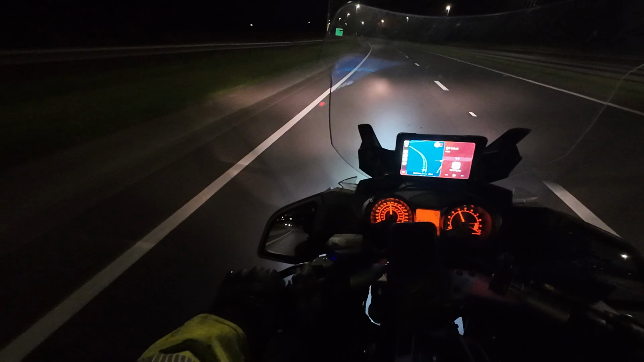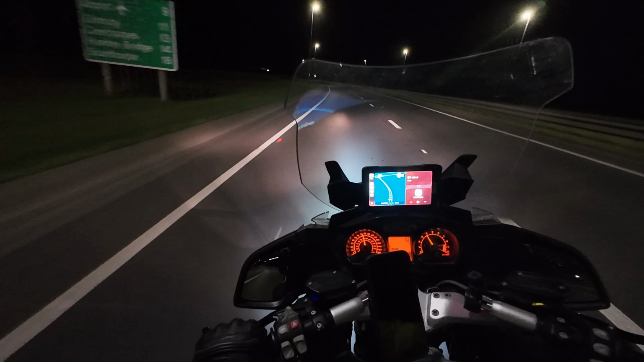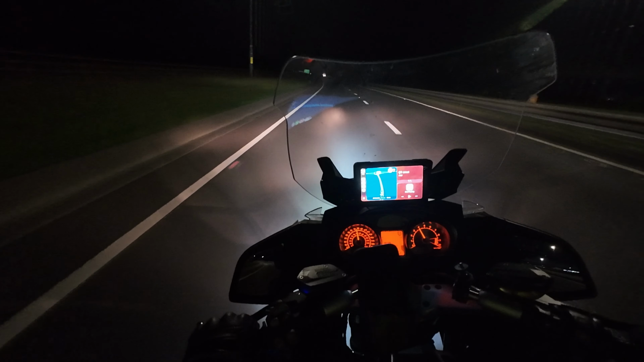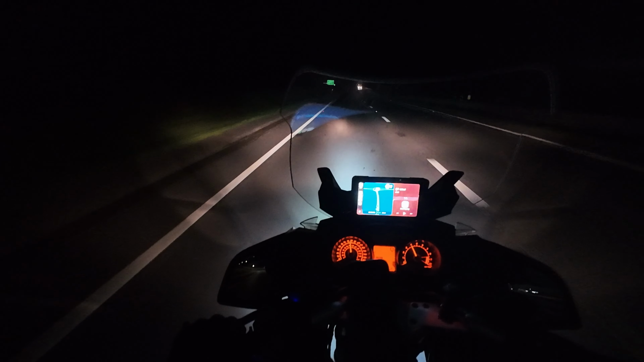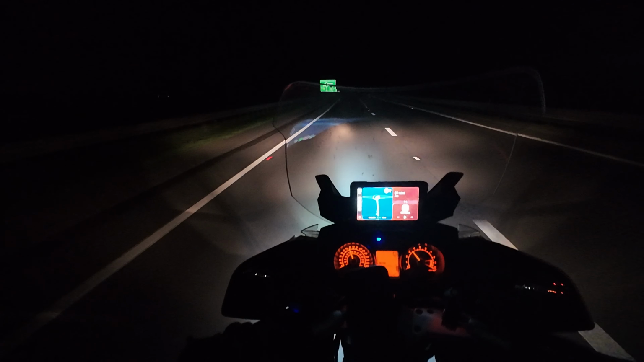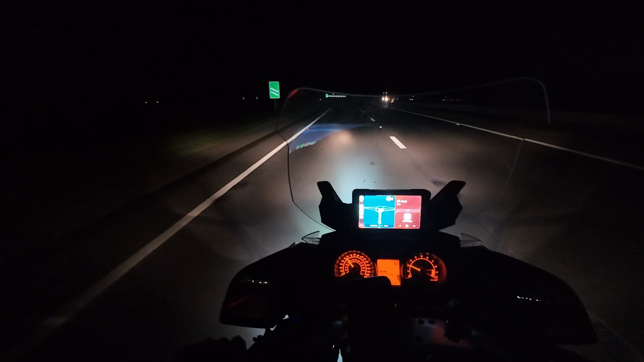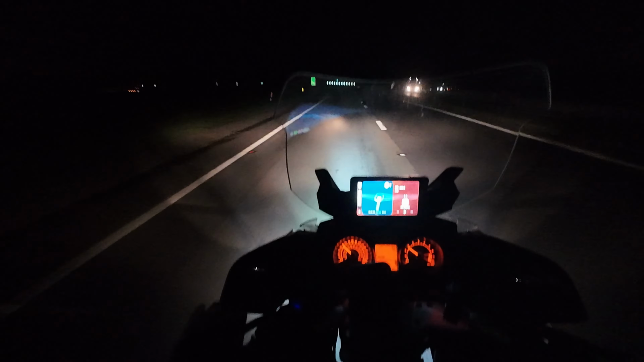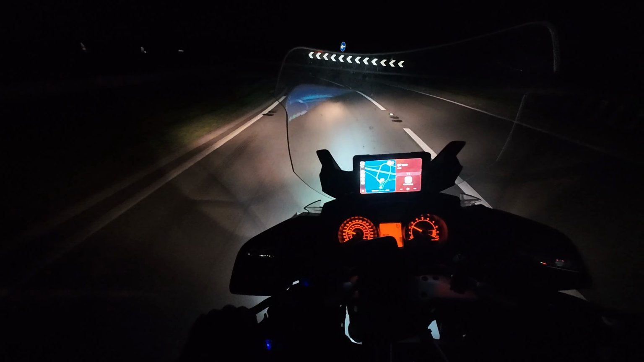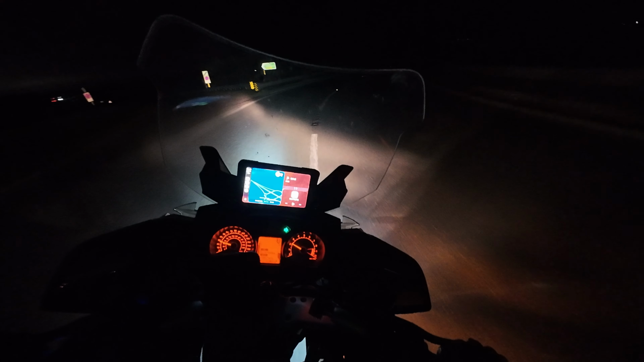I never filmed at night that much, so I have no idea how the camera is filming at night. With the dipped beam, it's not big, but when you go with the high beam, it's full beam, it's quite good, to be honest. Obviously you won't be able to use the full beam towards the incoming traffic, but also at night there is not much traffic either, so yeah.